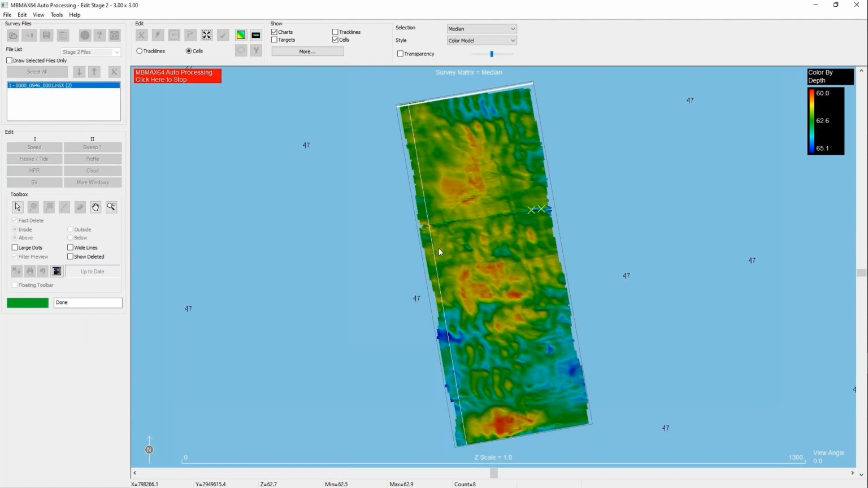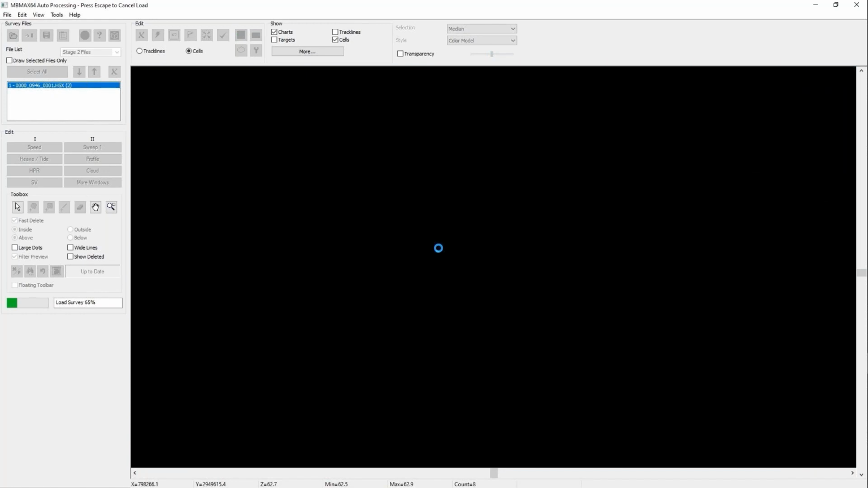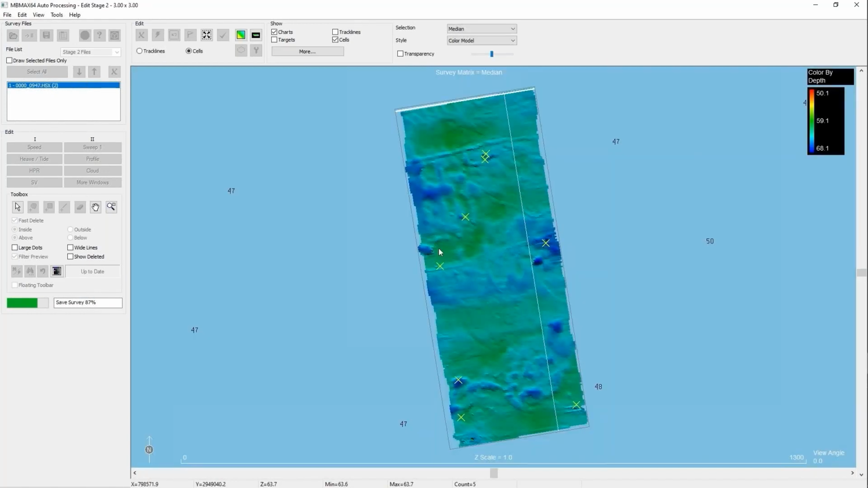It auto scales the colors based on the data that's loaded. And it's going to come in and you'll notice that the colors are slightly different in this one because it didn't have as many shallow points in it. So it takes another minute for a file to come in.